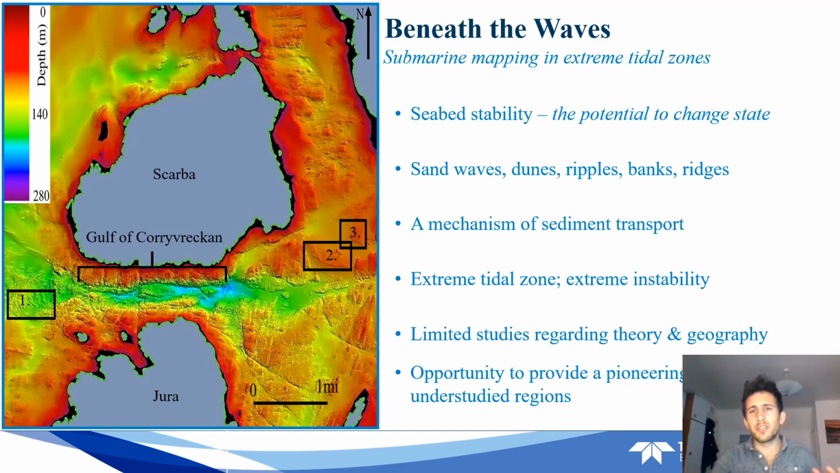It is these sedimentary features, indicated by the 3 black squares numbered 1, 2, and 3, that are of particular interest. So this project looks predominantly at seabed stability, or the potential to change state or appearance. For example, bedrock is relatively stable as the flow of water does little to change the broad appearance of bedrock.